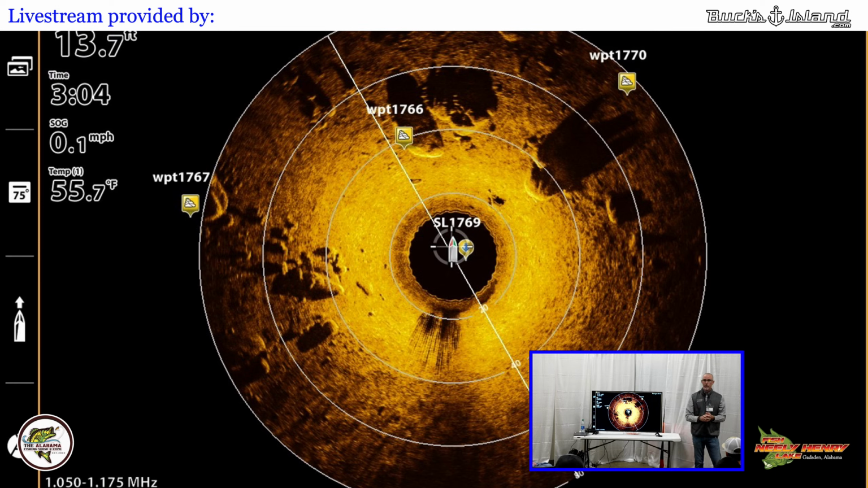What other questions, guys? How shallow will that run? I've been all the way down in 2.5 feet and been able to get a good picture. Now, what I had to do, to your point, is take my range in. I can't range out as far, so to speak, because typically when you're in shallow water, you're not too far from the bank, so you're going to get dead sonar, basically. But I've been in as shallow as 2.5 foot of water.